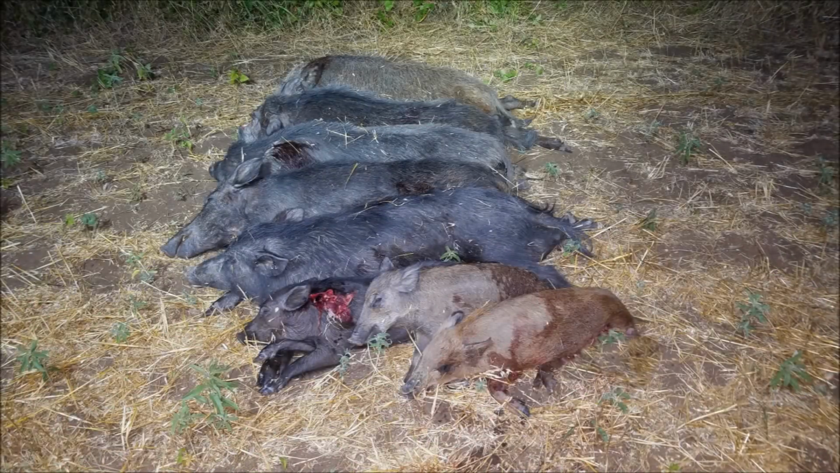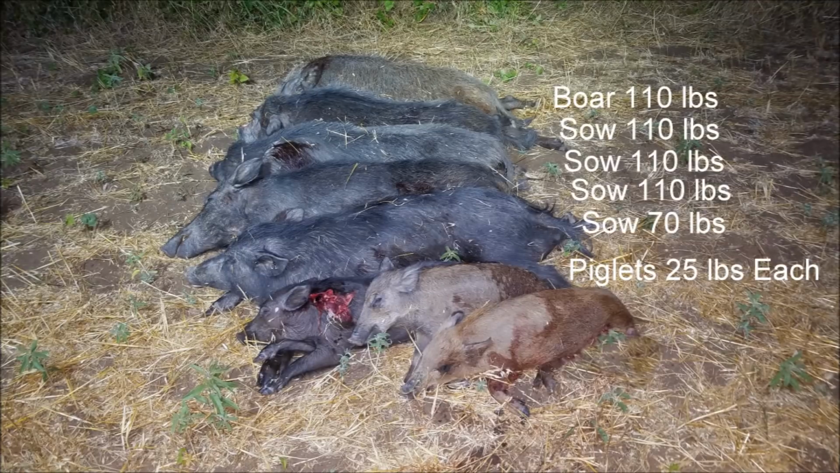We recovered 8 hogs in total. The first hog that I shot was a boar that came in at 110 pounds. The next 3 sows were 110 pounds. The fourth was 70 pounds, all of which had given birth previously. And then we had 3 piglets that could not be identified to sex due to ballistic damage.